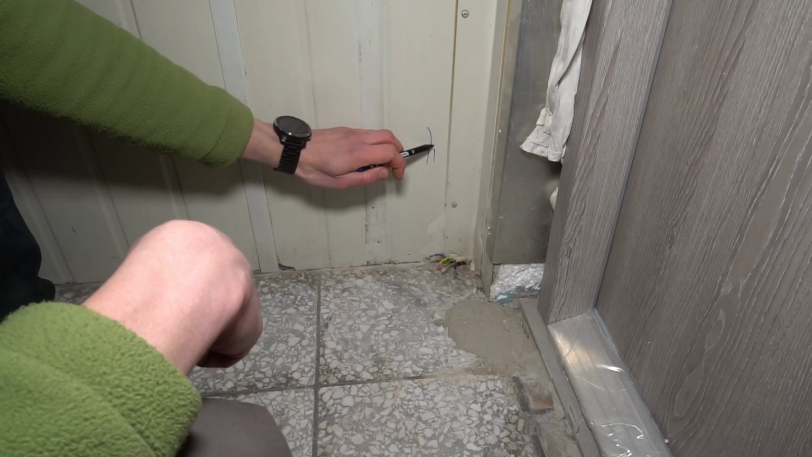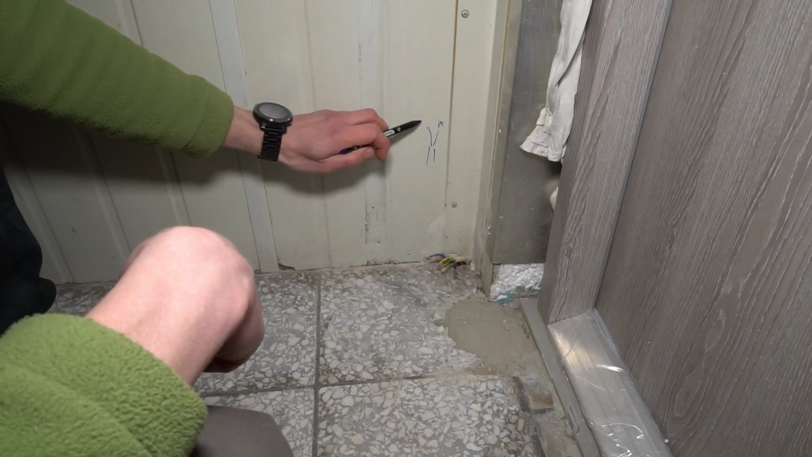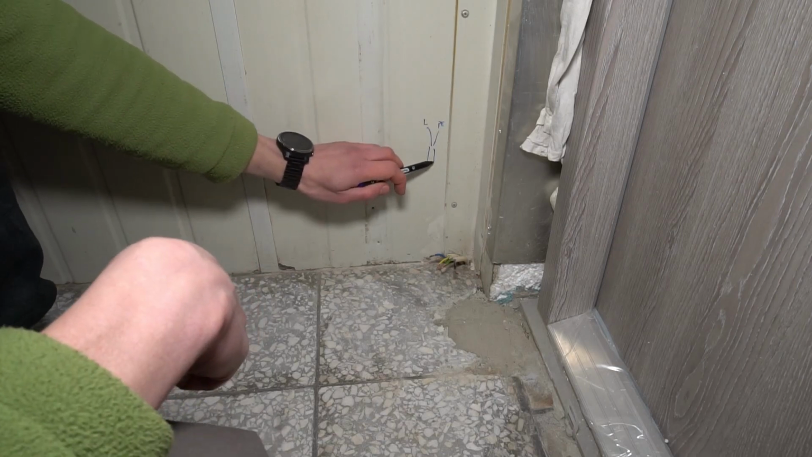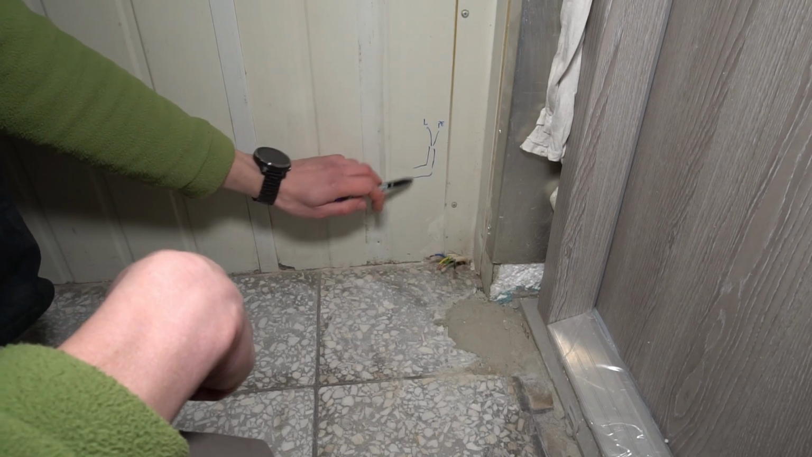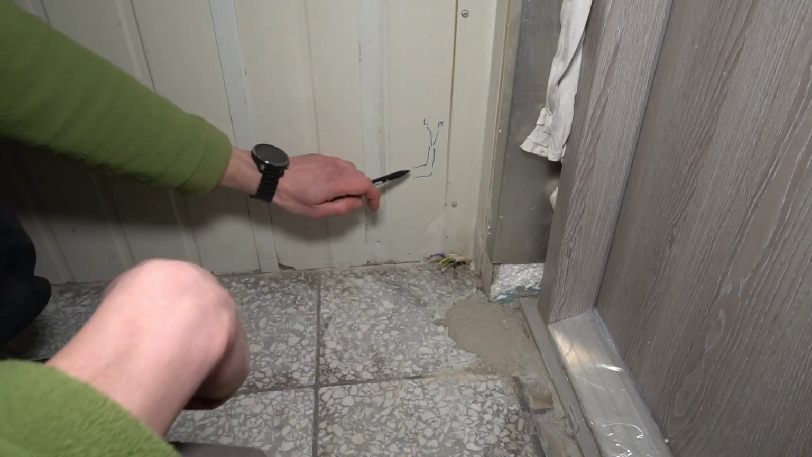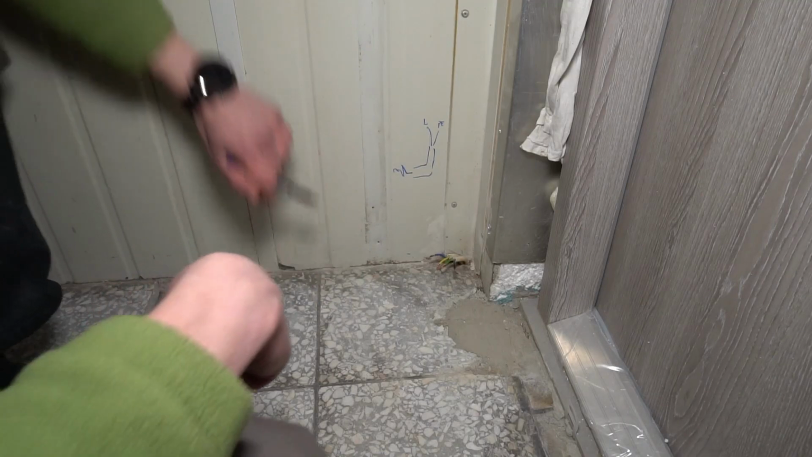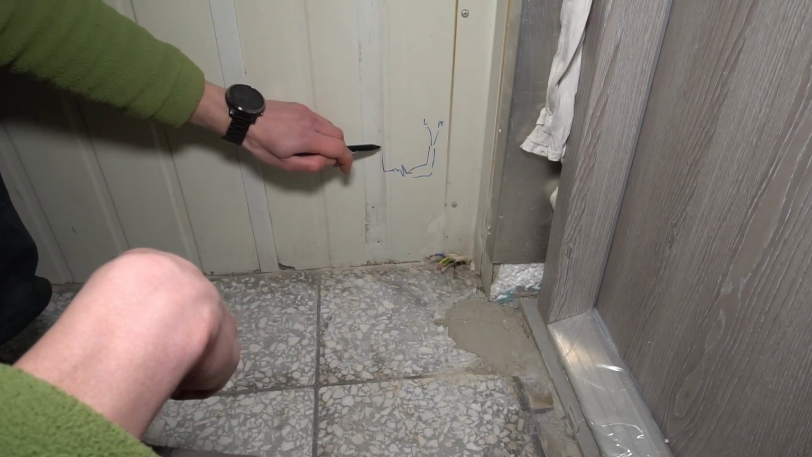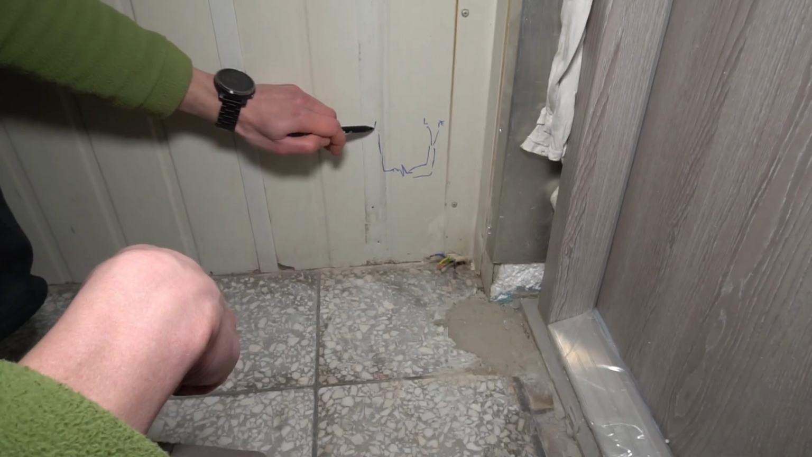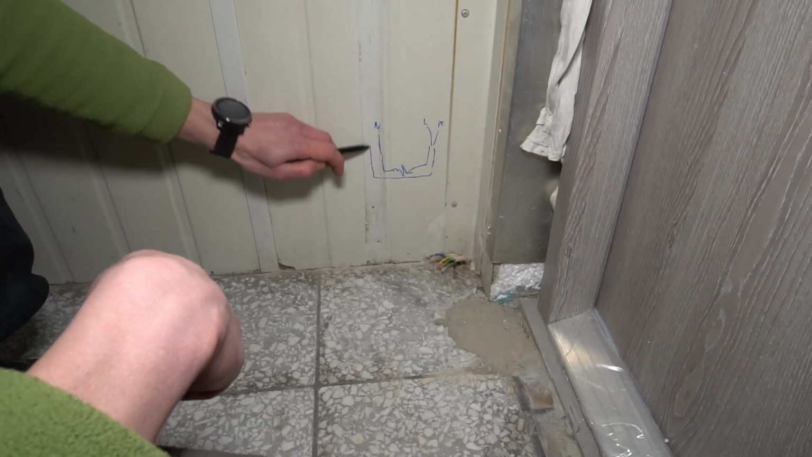One cord goes to the floor, and you got the resistive part. It goes back to your neutral, and the earth comes along and goes back here.